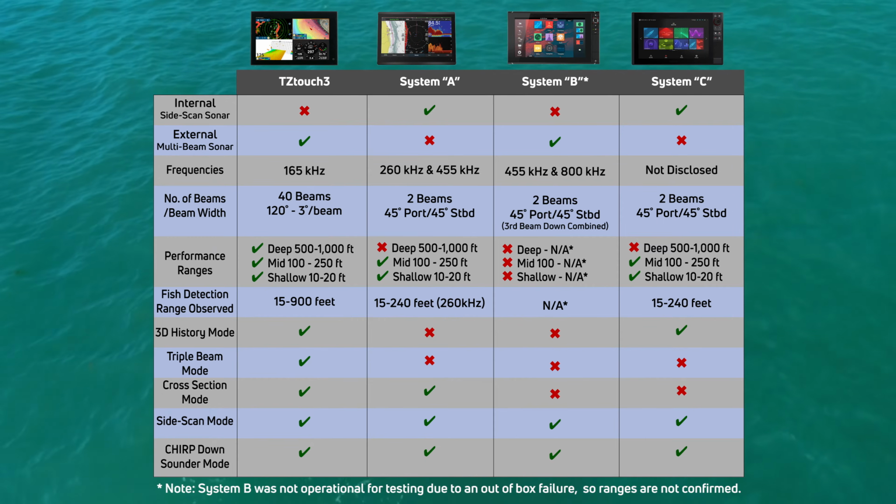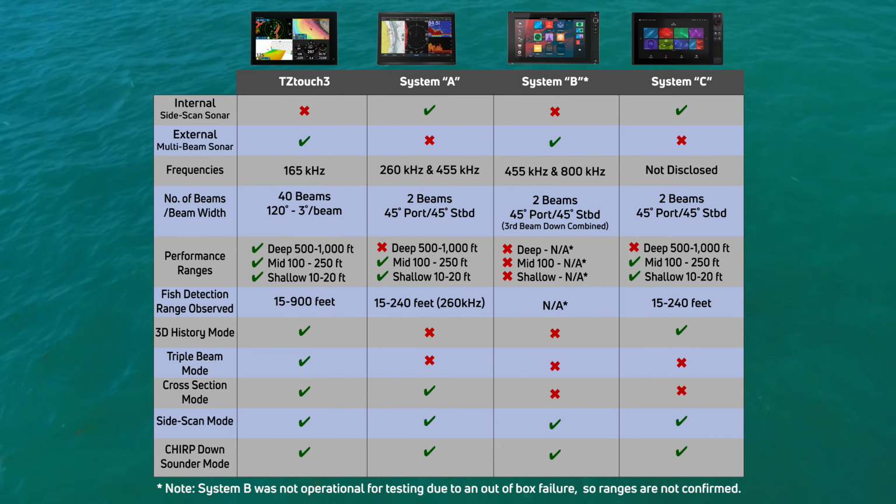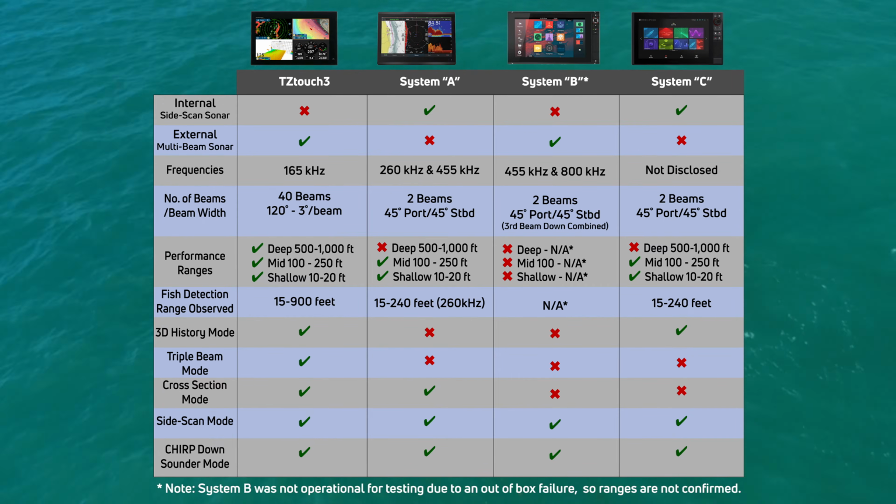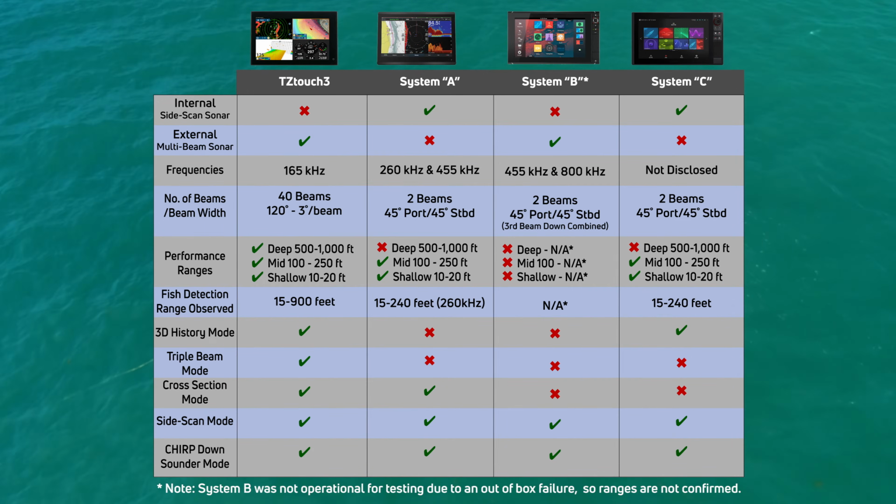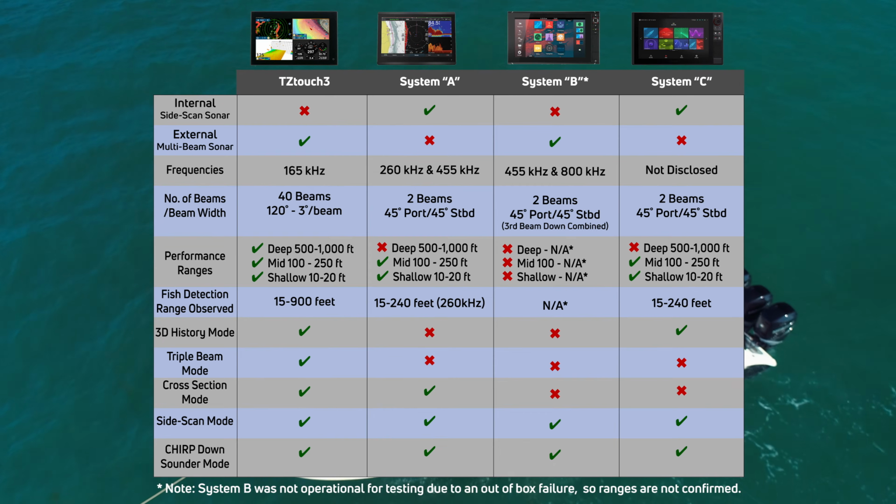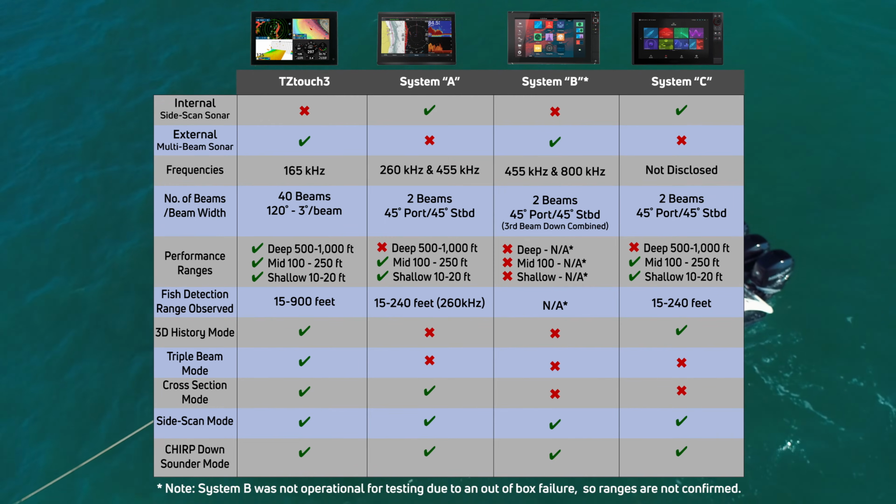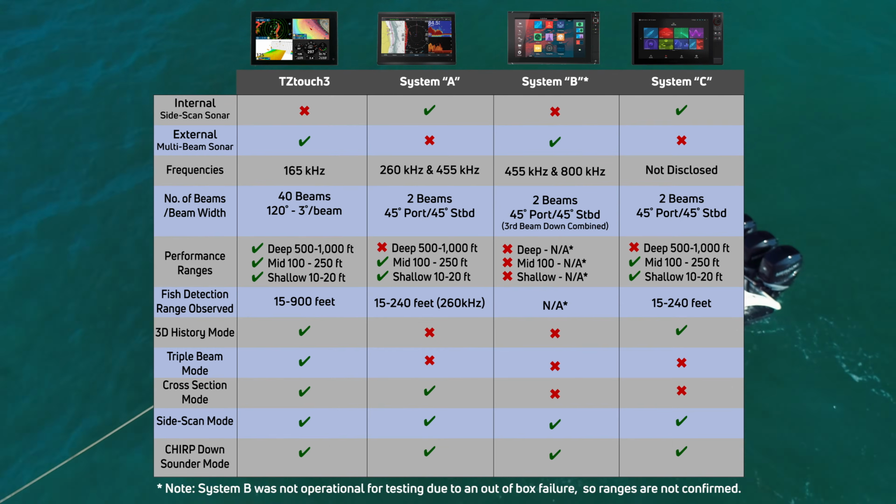When looking at performance ranges, the DFF 3D is able to go much deeper than the other systems, getting down to over 1,000 feet of water. And when we look at the fish detection ranges we observed while testing, the DFF 3D goes from 15 feet of water all the way to 900 feet. The DFF 3D offers a variety of modes, including the 3D history mode, the triple beam mode, the cross-section mode, side scan mode, and the chirp down sounder mode using the internal TrueEcho Chirp fish finder, while the other systems only offer some of these modes.